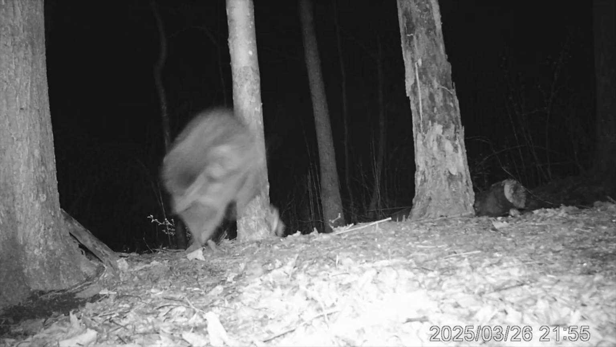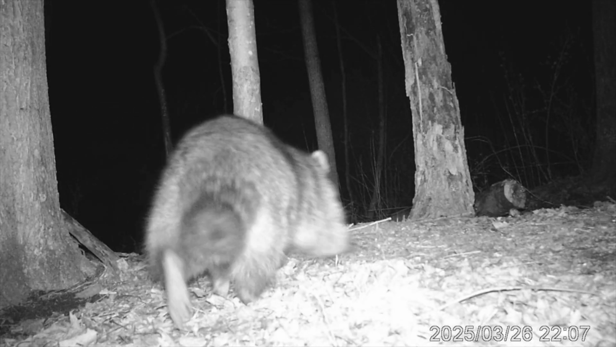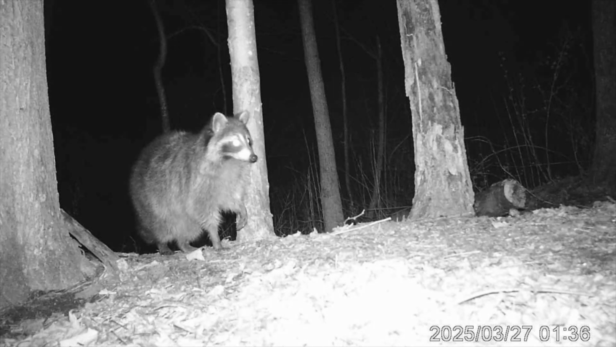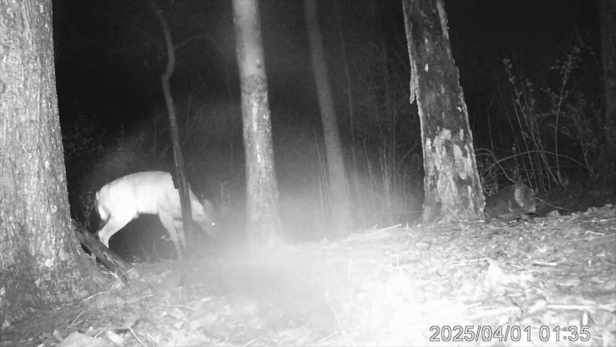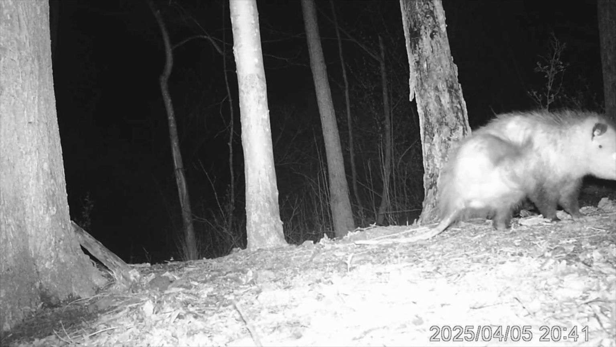I didn't know raccoons could run that fast. What startled them? Were they playing? Or running from something unseen? These glimpses feel like scenes from a story I get to watch unfold, one frame at a time. The forest comes alive in ways most people never see, and thanks to my cameras, I get a front row seat.